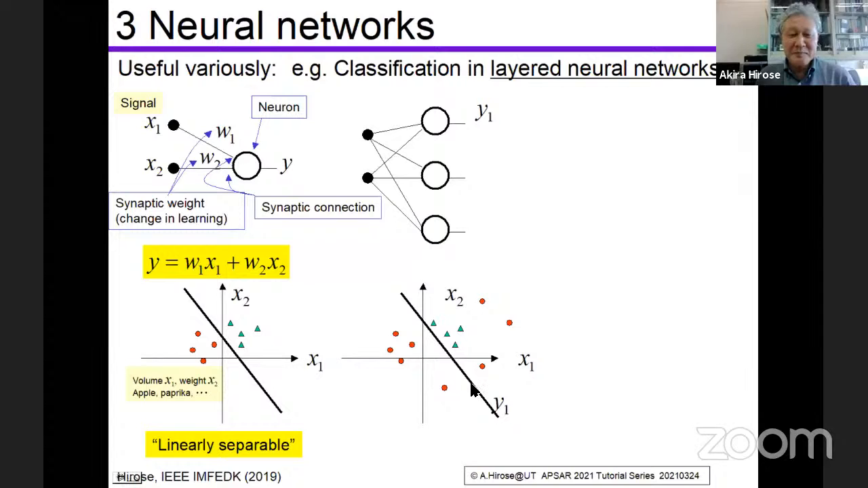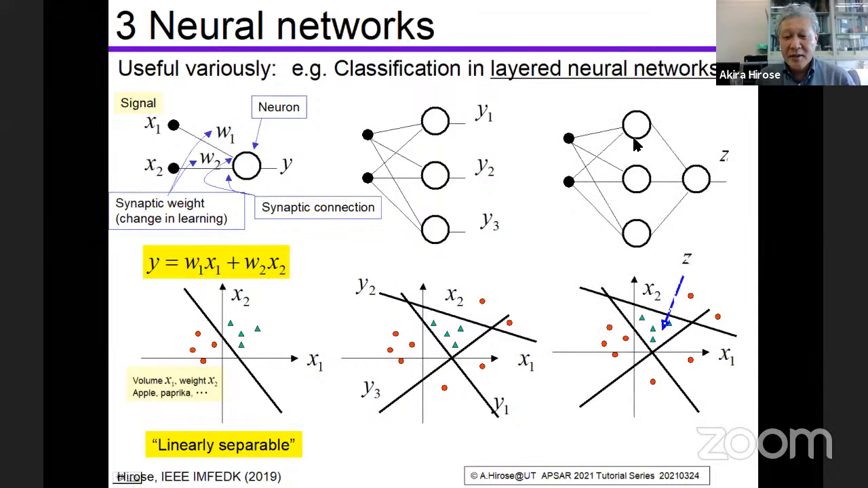And Y2 here, by using another neuron. And Y3, another neuron. And then we gather these three outputs to obtain only this triangle inside. This is the total output.